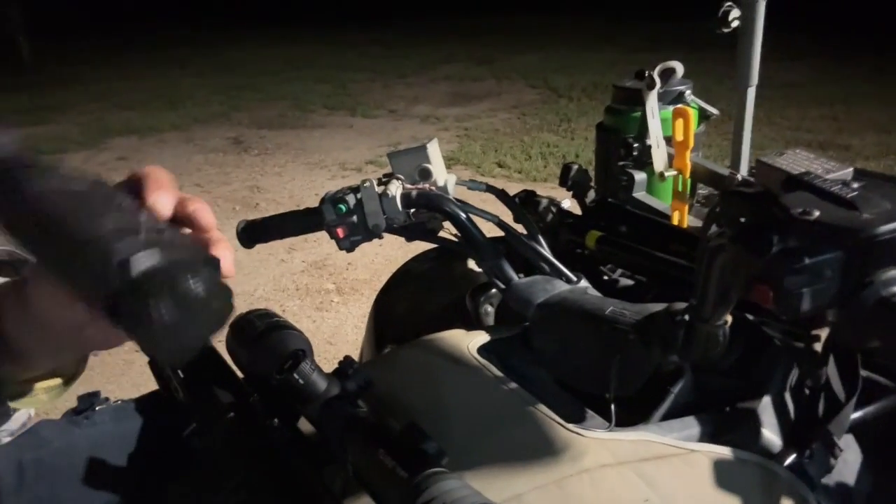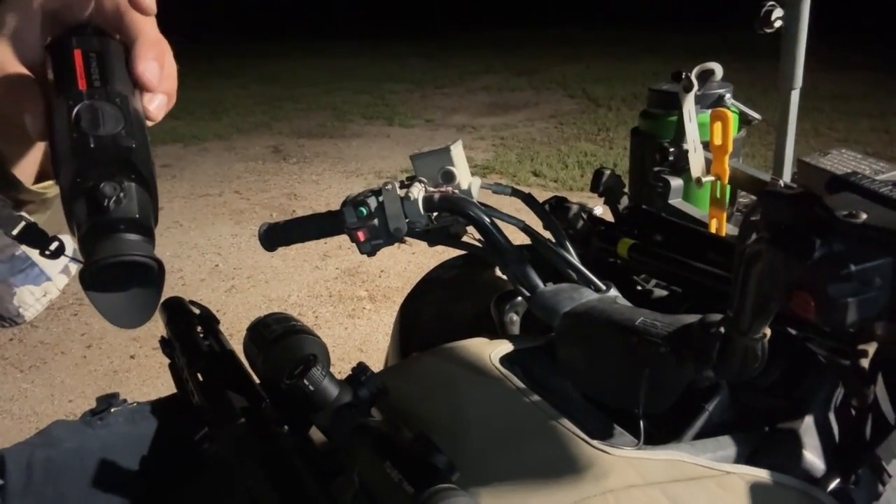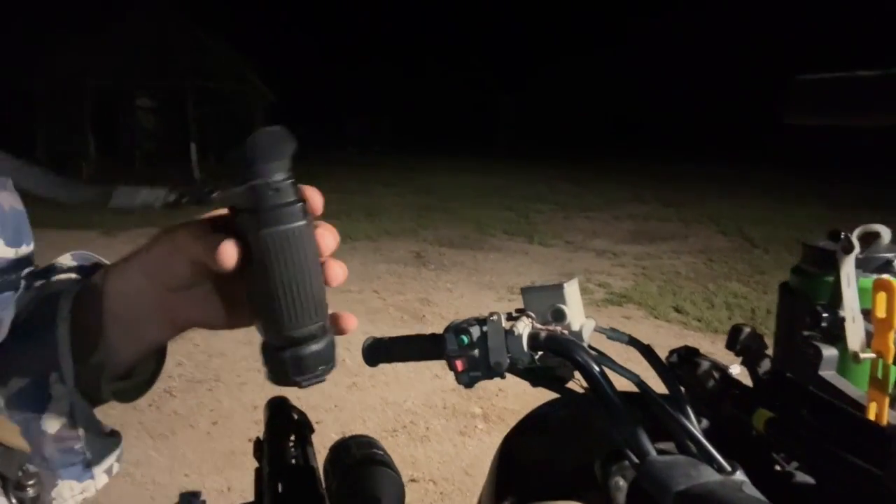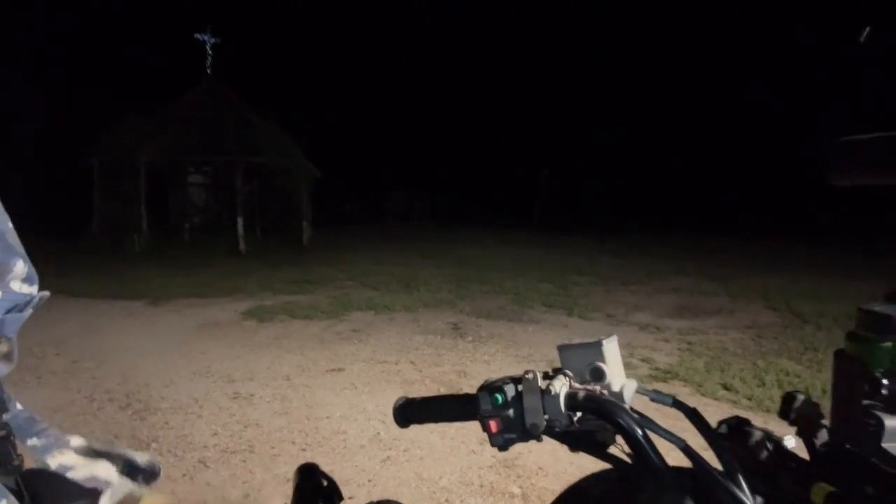But I'm also using the Find FH35R version 2. This thing is really good, especially on the bike. I've got to carry something on my lap as well, and I haven't got extra weight hanging down off me. The Gemini binoculars are really good, but I'm finding I'm still using this more than them because of its portability and good little size, and it's still got a really good picture with the rangefinder and everything as well. So anyway, let's head out there and see if we can do a bit of damage.